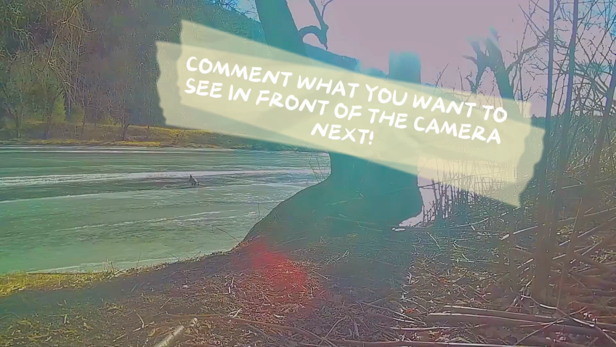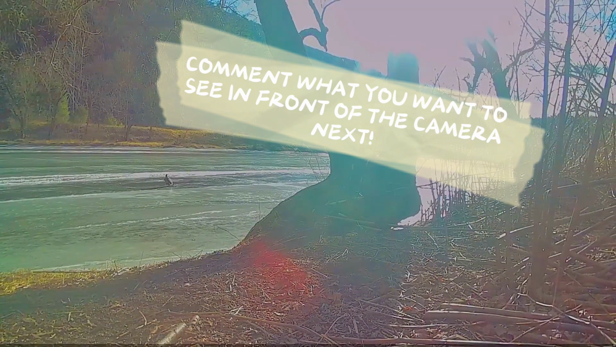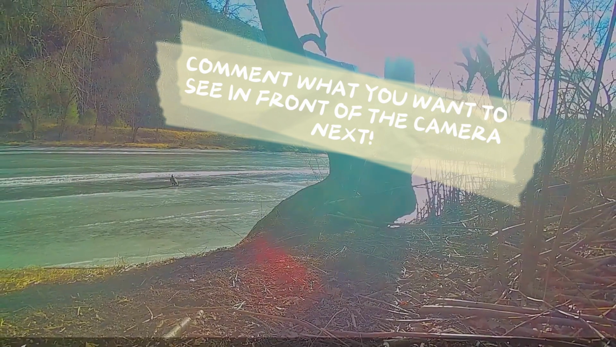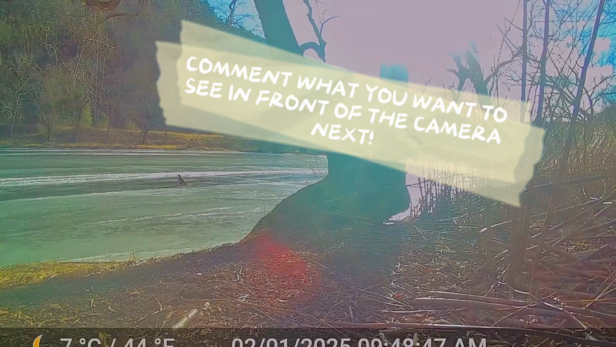So at this point, all the dino nuggets are gone, but we do still have a few critters still stopping by. Out on the ice there, you can actually see a juvenile bald eagle. He's out by that open water there, so I'm not sure if he's fishing or what he's got going on, but he hangs out there for quite a while, and he actually flies up and down the creek a little bit here in the next clip.